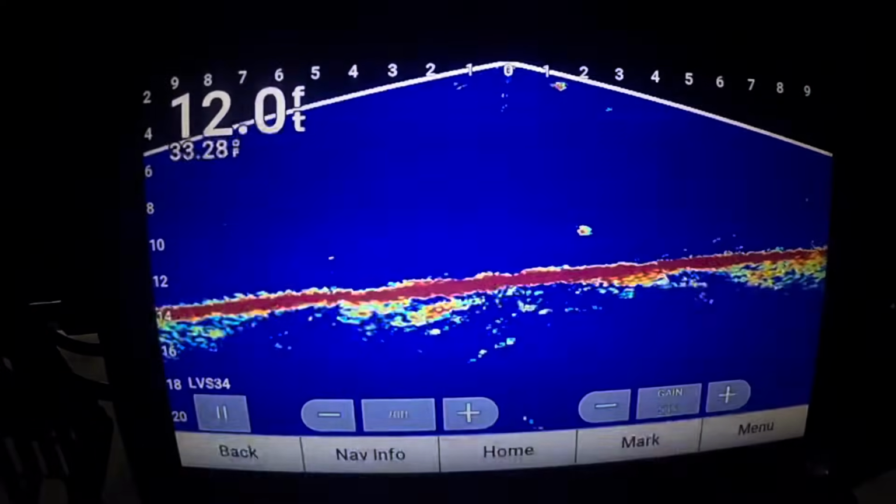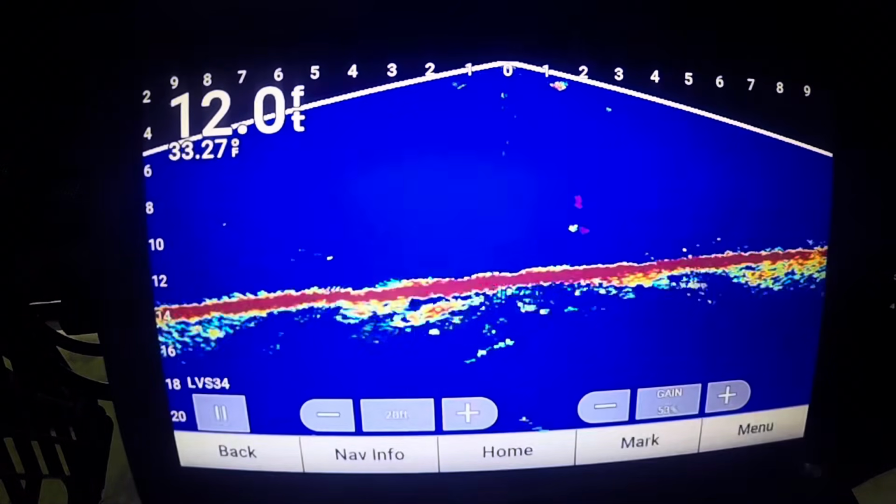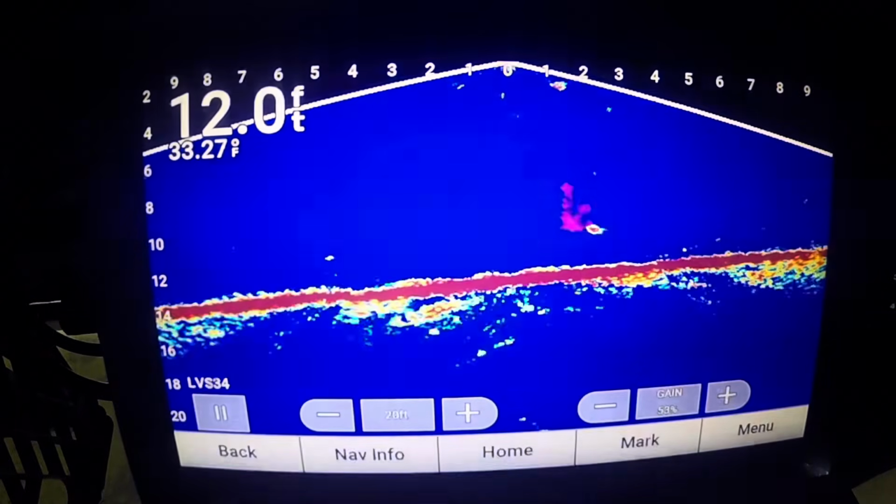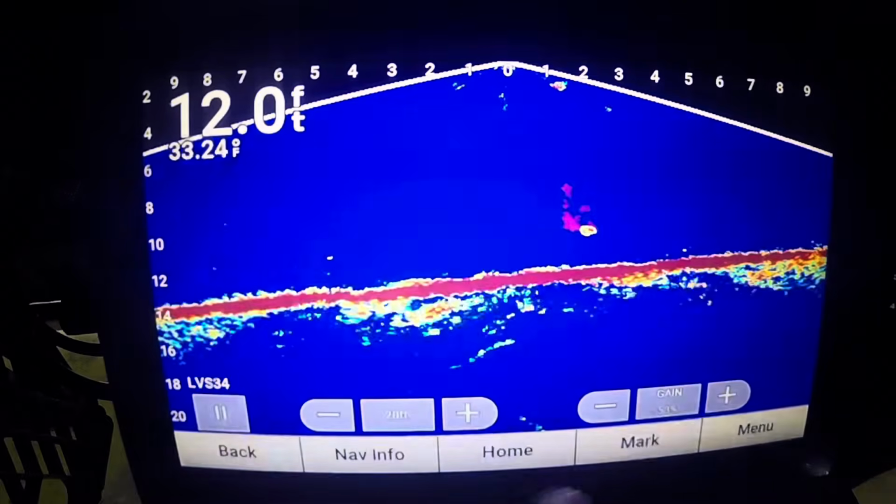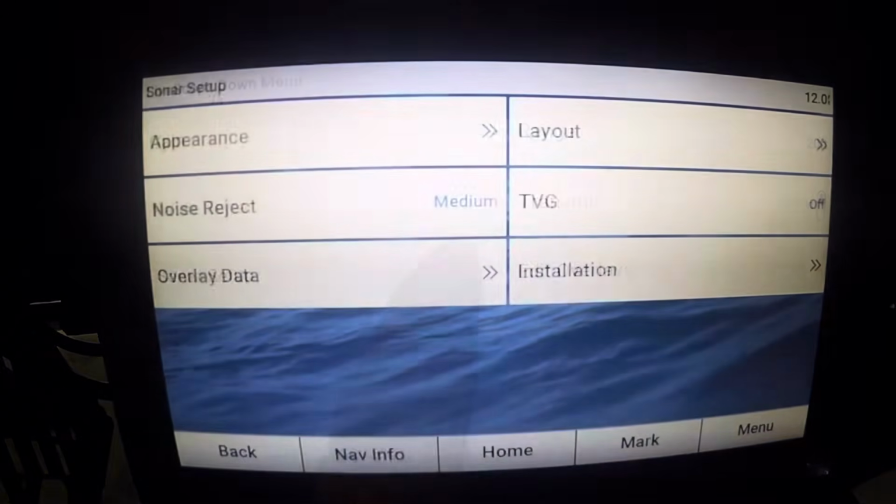And all that does is just show where a fish has been or where your hook has been. See how it has that trail behind it? I mean, kind of cool, but I just don't like all that trail being marked and left on there. So I always have that off.